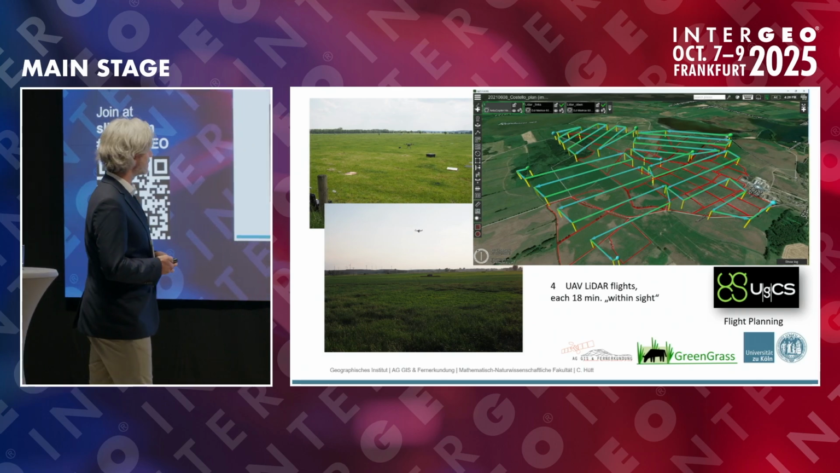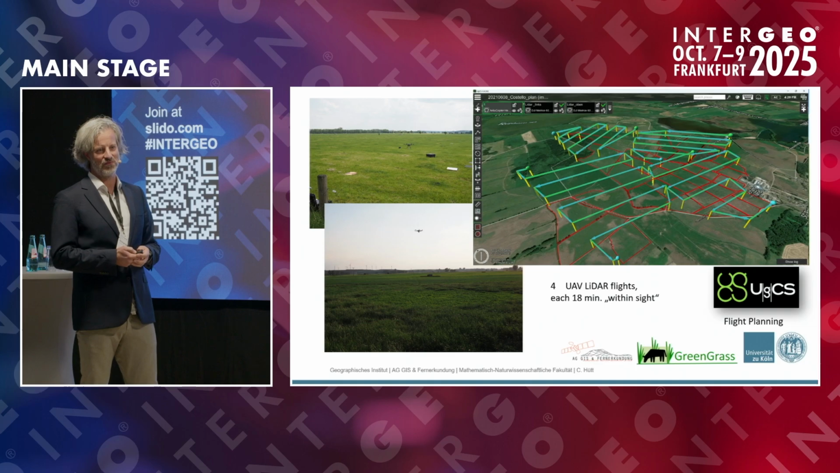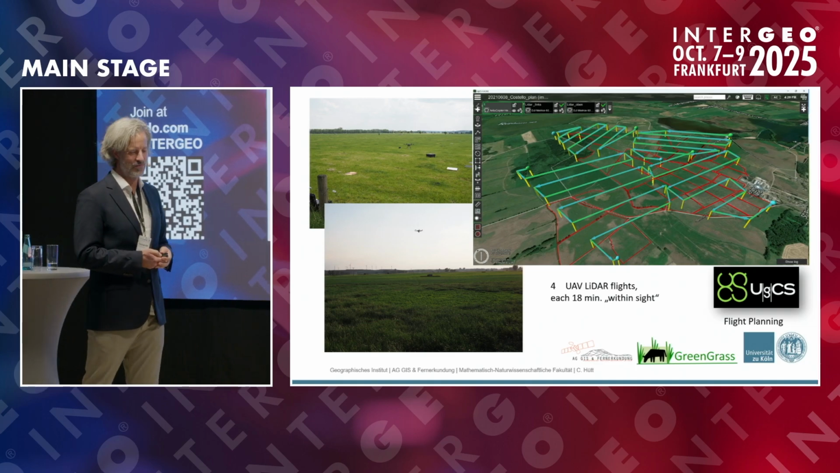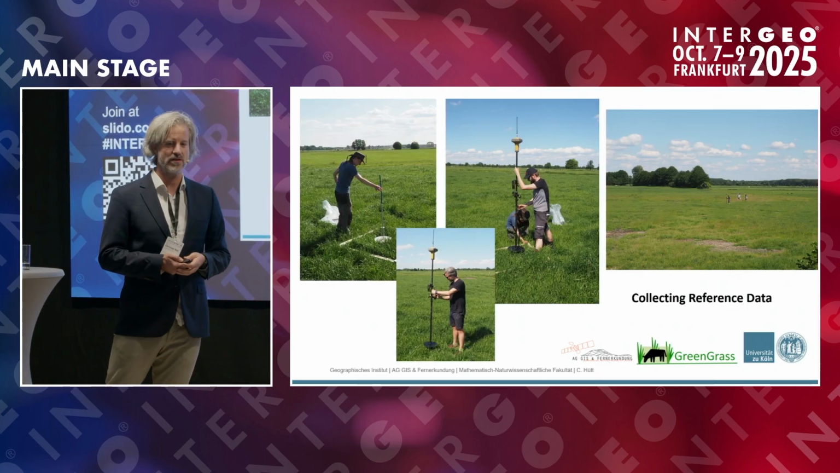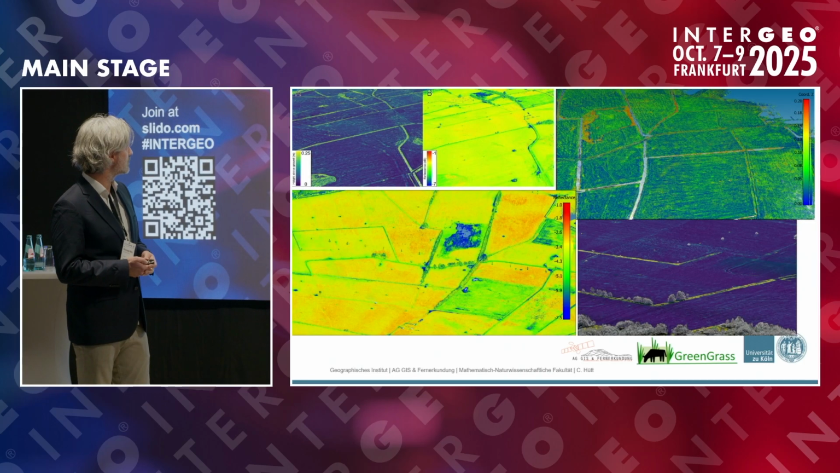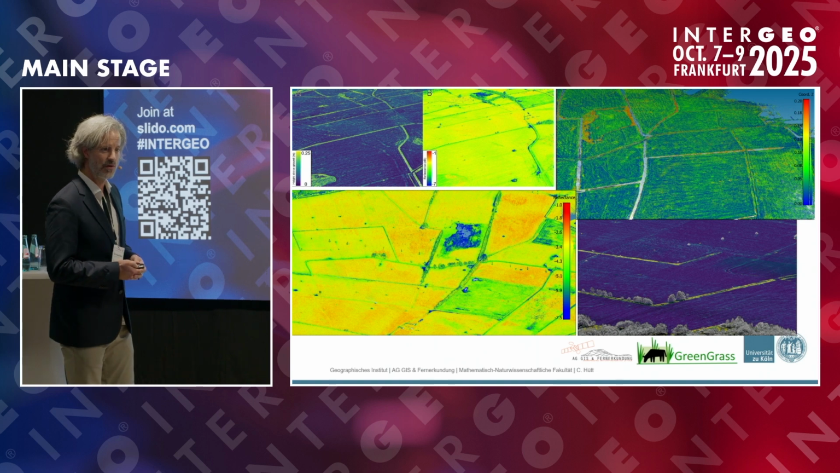But we managed it. Took us about 5 to 6 hours. In the future, this would ideally be performed automatically. And we also collected reference data the day after, and combined these are the LiDAR point clouds you get from this survey.